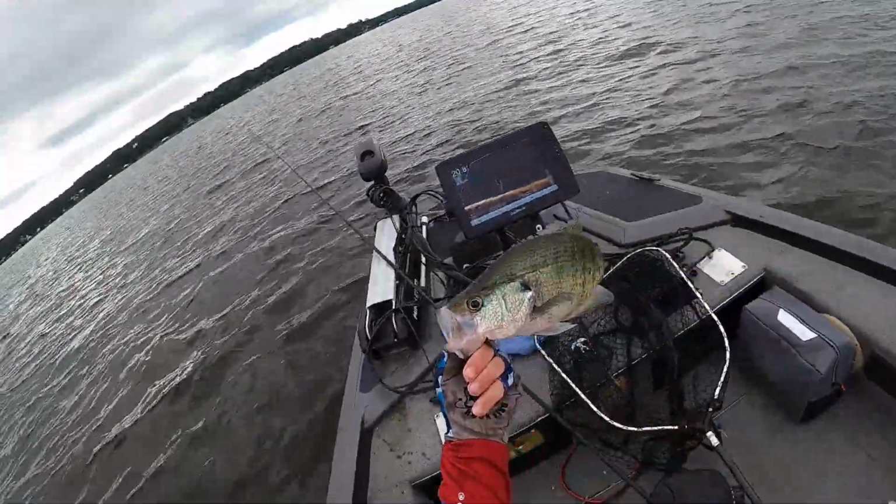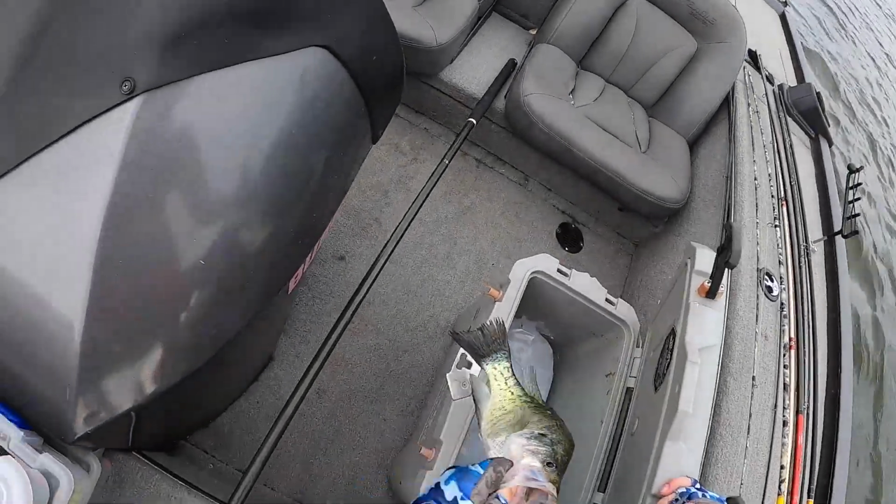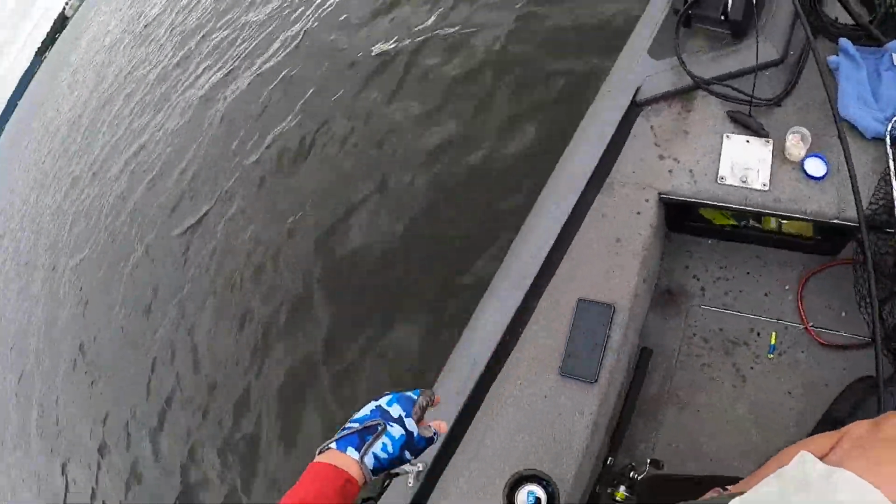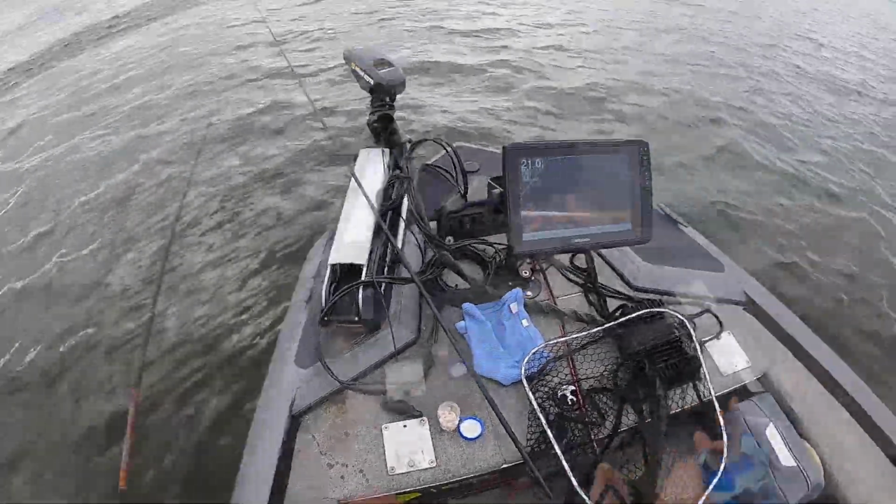Let's take a look at our first Lake Palestine fish. It's not a bad little fish. Not a giant. It's nothing like the one we had come off.